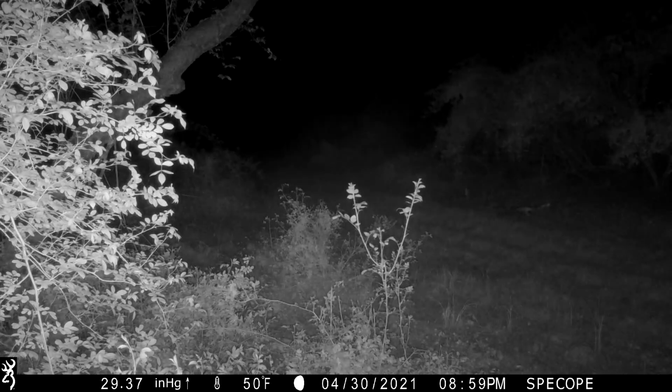I also wanted to let you know we did have some rain too, so the camera did get wet. Everything looks perfect on it, no issues at all.